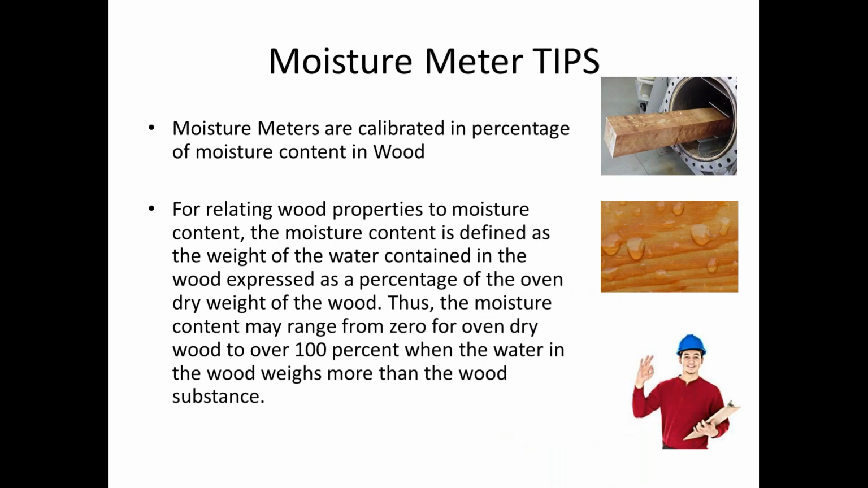As I stated, moisture meters are calibrated in percentage of moisture content in the wood. Different species of wood are different, but here's just kind of in a paragraph. I'm going to read this so you kind of have an understanding.